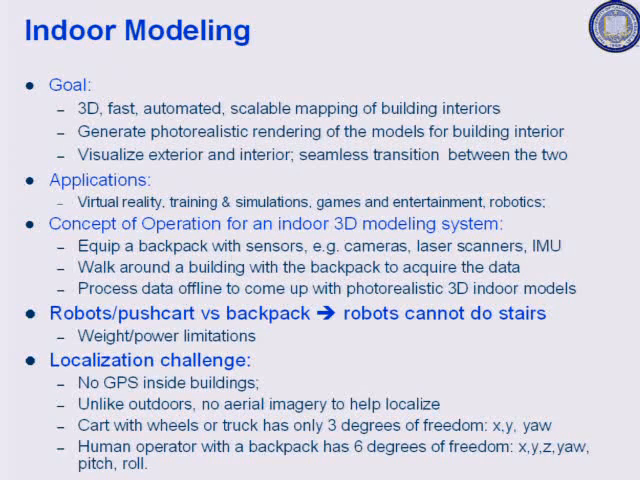And this is a hard problem for indoor because there's no GPS inside the buildings to tell us X, Y, Z. GPS only works outside. Even for our outdoor projects, even though we didn't use GPS, we used aerial imagery to localize. That aerial imagery is also not available inside, so we're out of luck there.